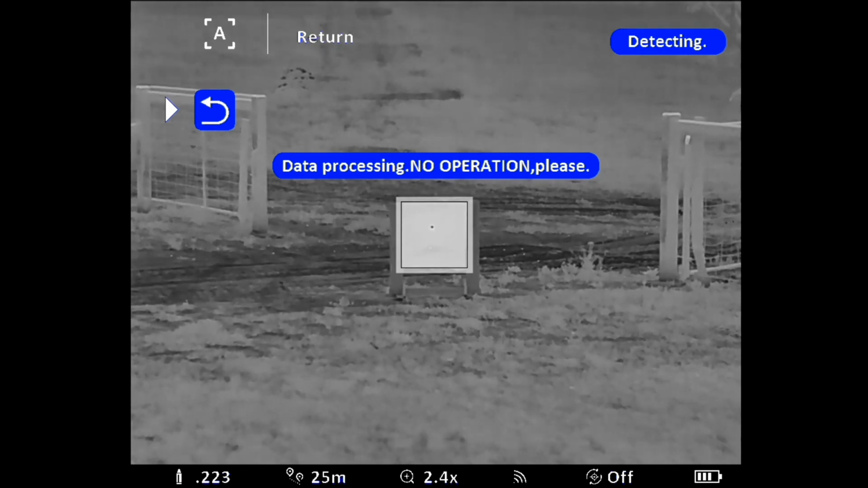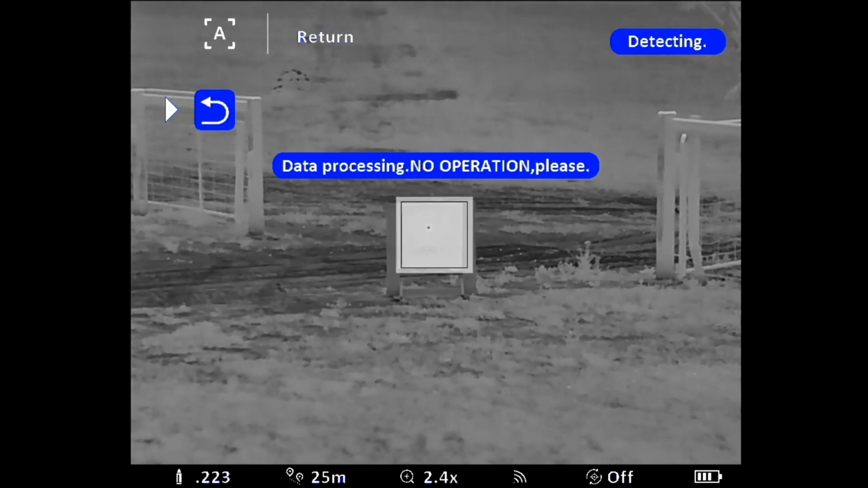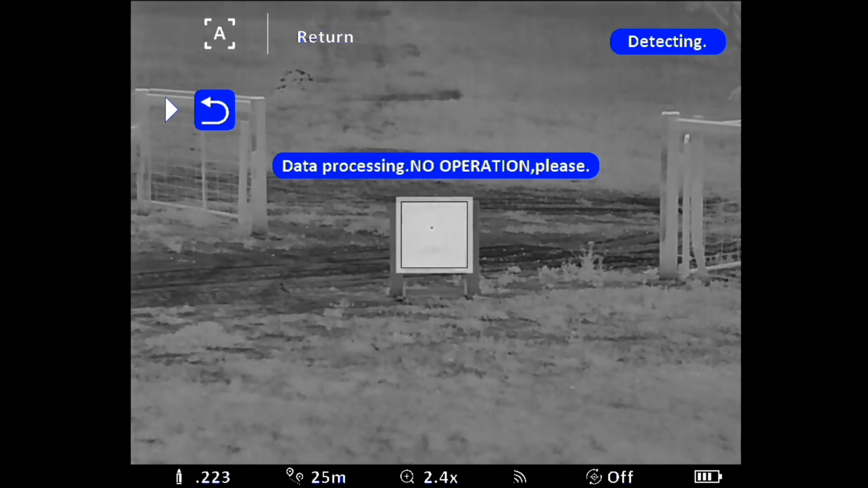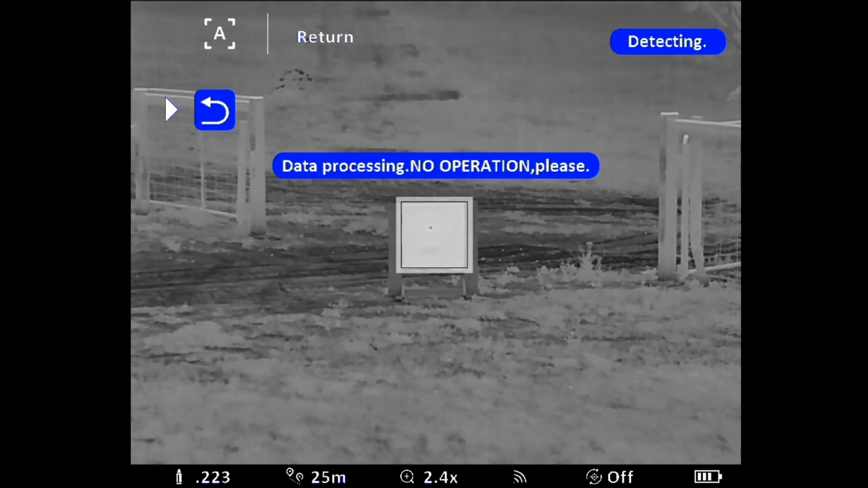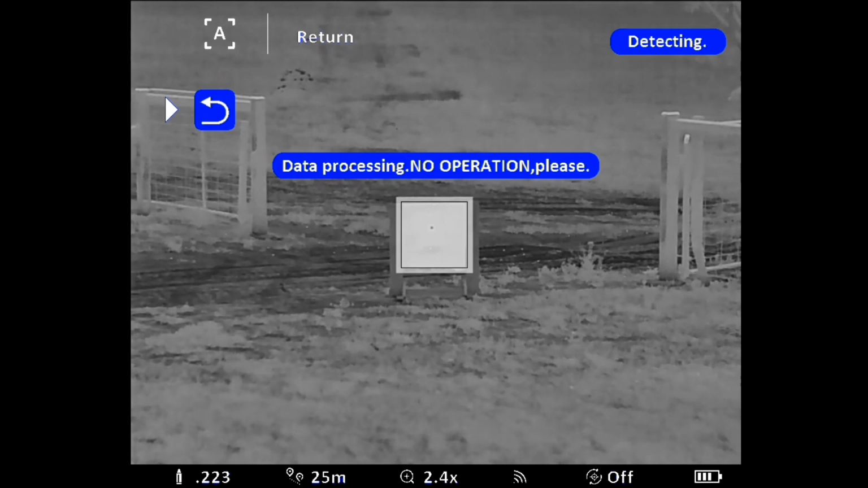Okay, and you just leave it sit. Takes about 20 seconds or so, 30 seconds sometimes. You can see the heat signature from the bullet in the target quite clearly. I use poly belting on the target because just to go into that bit of plastic, it really shows up the bullet hole quite nicely.